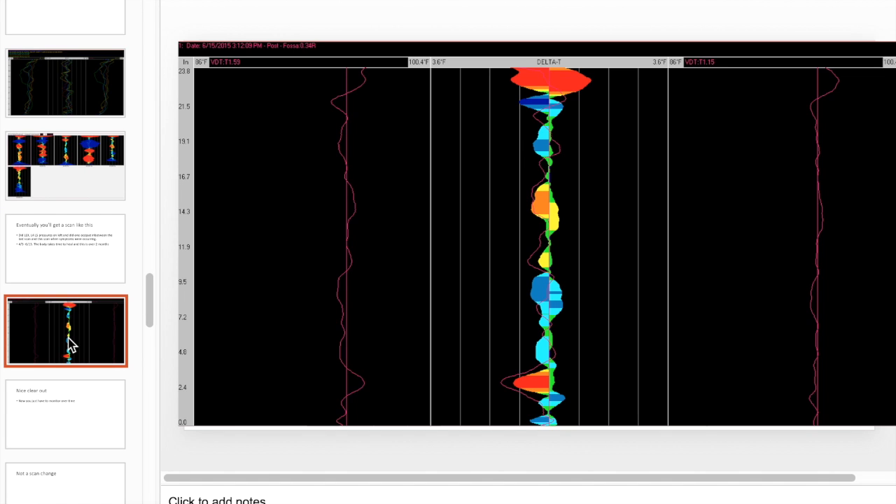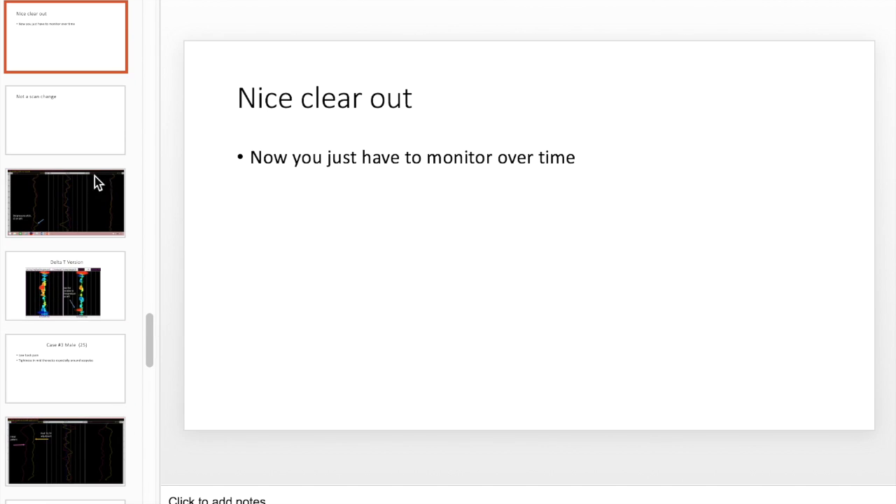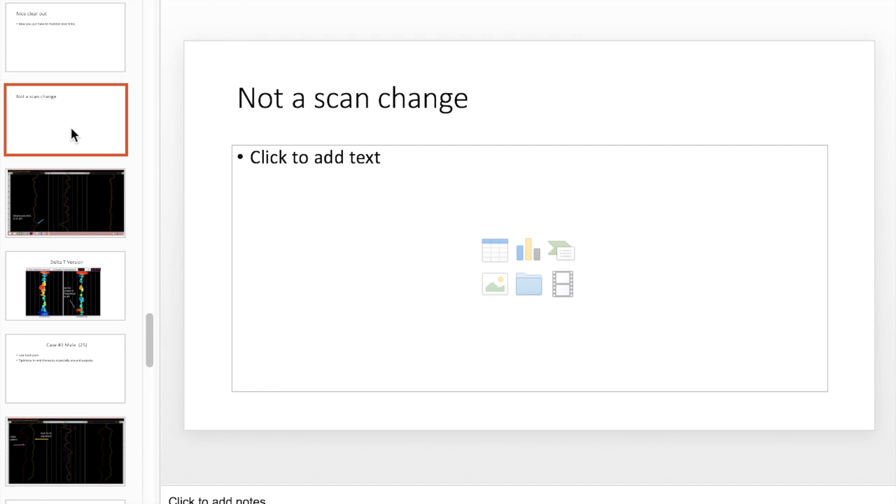And then the scan eventually looked like this. So that's a pretty ideal scan. So it's looking really good. So we got nice clearouts, and then you just let the body change and do its thing. Start healing on its own. Let me show you a good one of a not so good scan change.